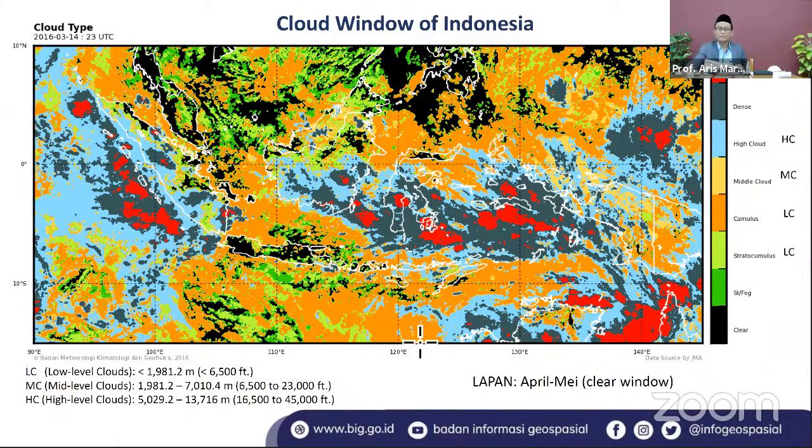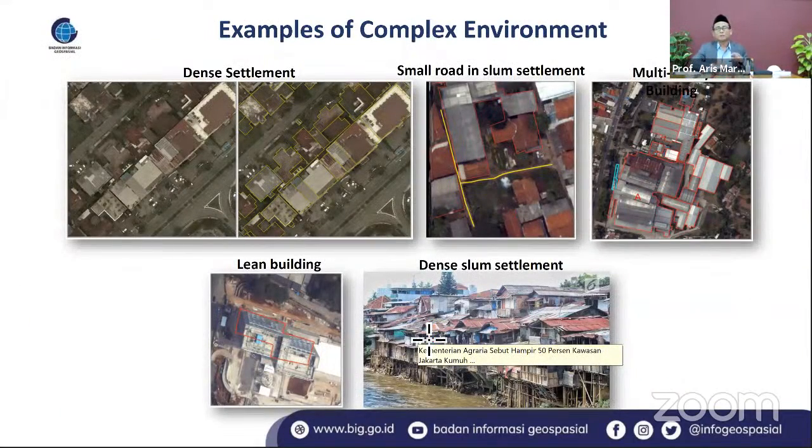And this is another example of our challenges, which is the complex environment, because you may know that in Indonesia we have many types of settlements, starting from dense slums up to high-storey buildings, luxury buildings, slum areas, and so on. And this is quite challenging for the interpretation, especially on the dense slum settlement, as seen in the picture.